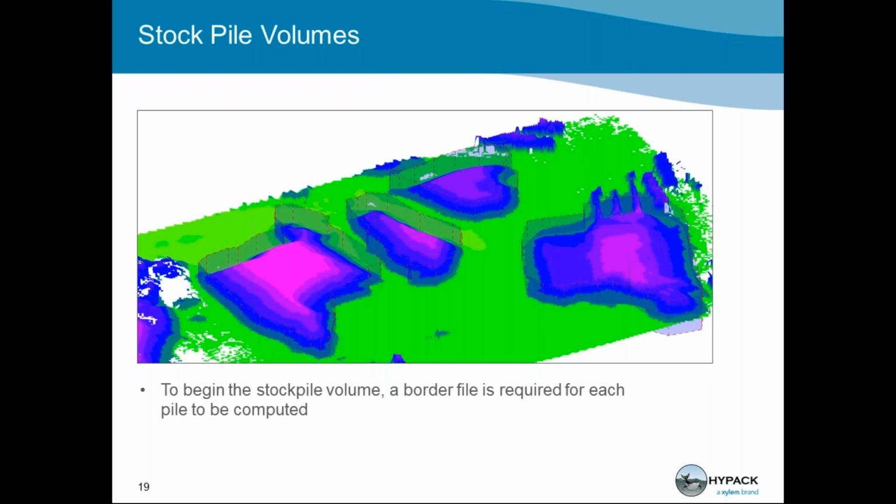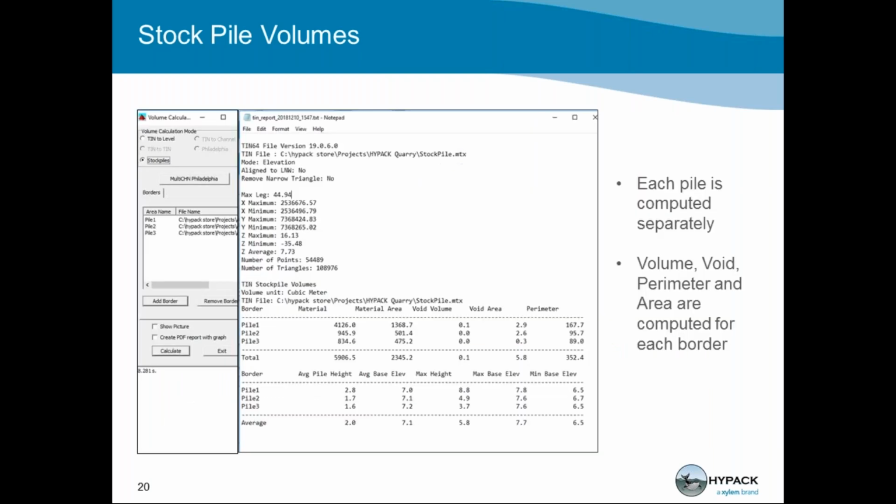To begin stockpile volume, a border file is required. The tool then interpolates a tin from the border file and performs a tin-to-tin comparison, quickly computing the volume of the areas in focus. As you can see, the tool also produces a really helpful report where each pile is computed separately, and it tells you the volume, the void, the perimeter, and the area for each border. You can save this out to a PDF or a text file.